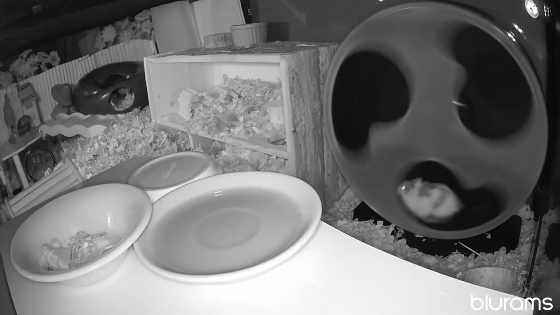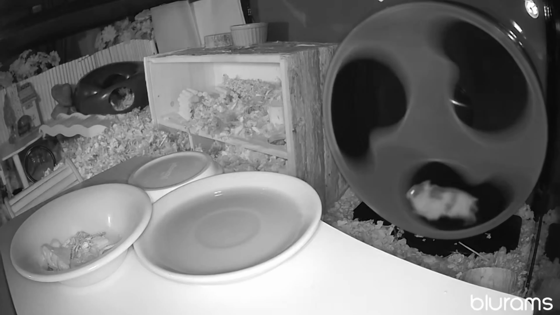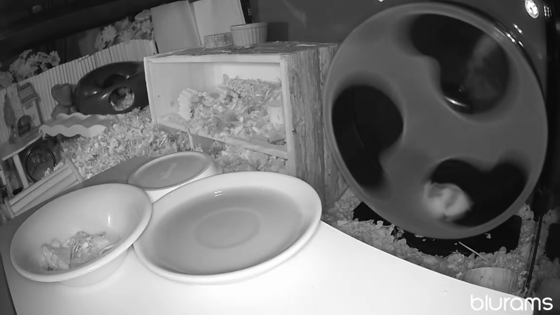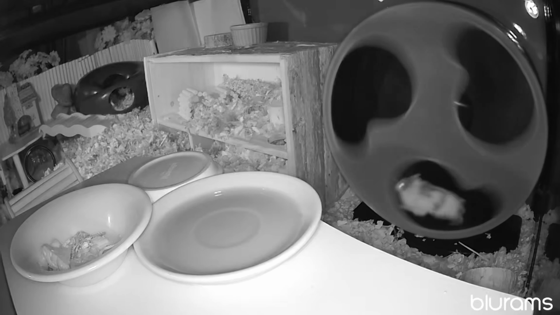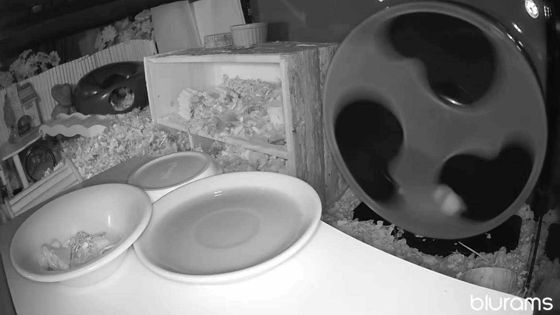So what we have in the dish, which is hard to tell when it's not a color video: a piece of apple, a piece of lettuce, a piece of broccoli, that's romaine lettuce and broccoli flower heads, and then a little piece of carrot, some seeds.